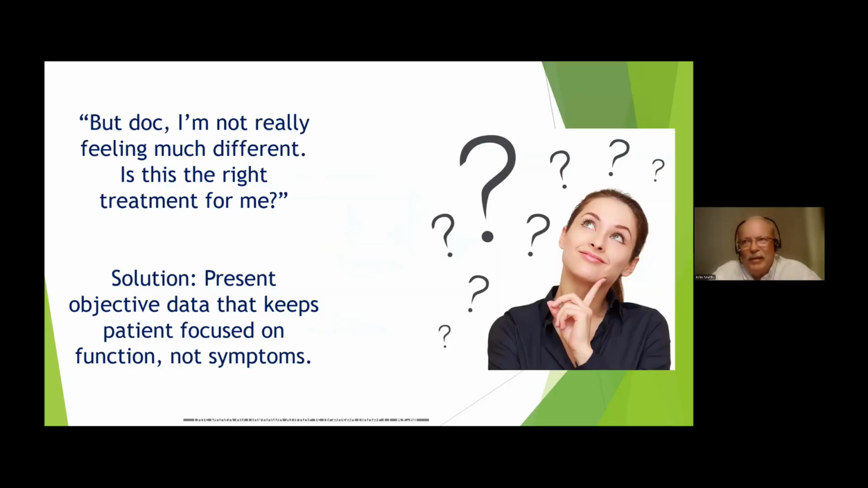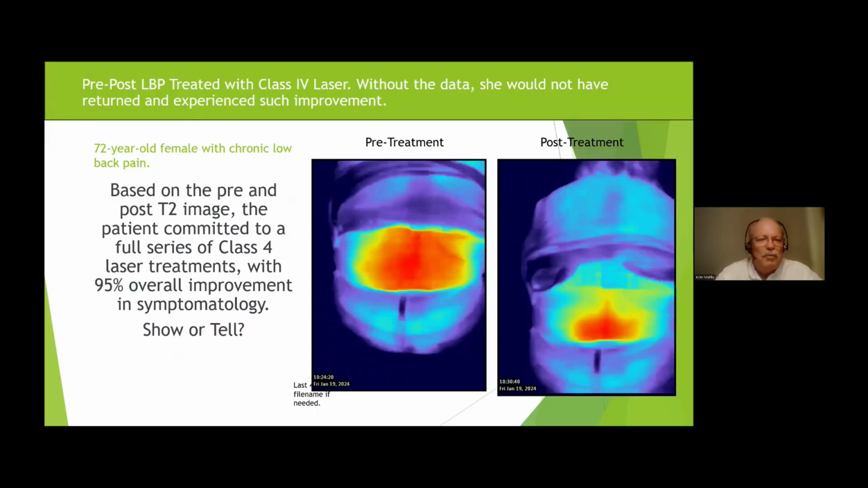Guess what? If you've done enough class 4 laser over the years, you know that some people don't immediately respond. They may get up and say, "Well, I'm not really sure if I notice much of a difference." Would it be nice to share with them objective data that actually shows that you're creating functional biological change in that patient, without the immediate improvement of symptoms? Well, here's a great example of it.